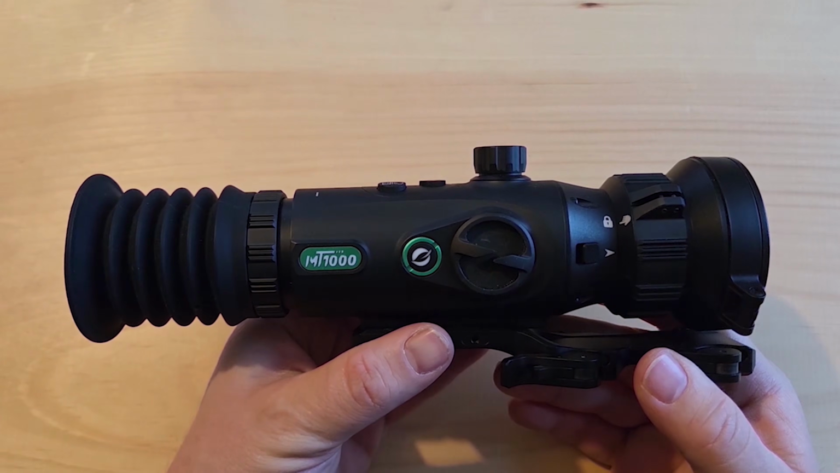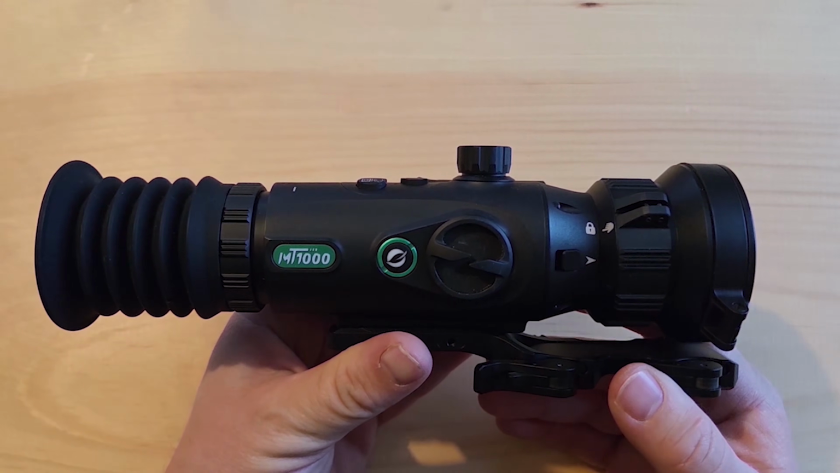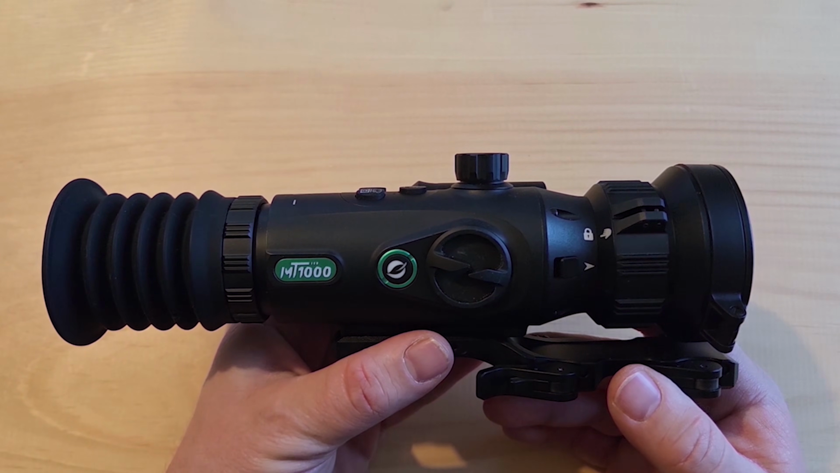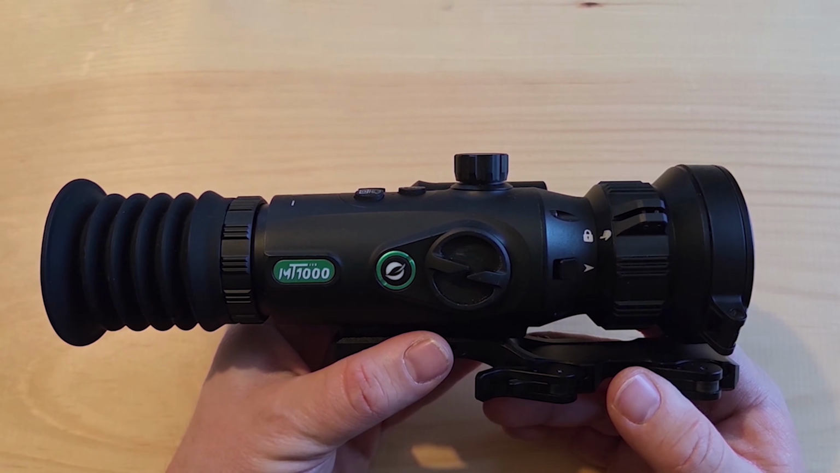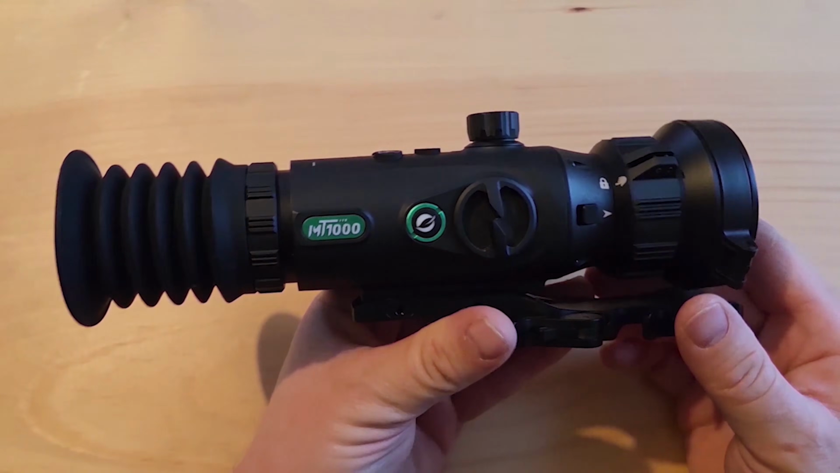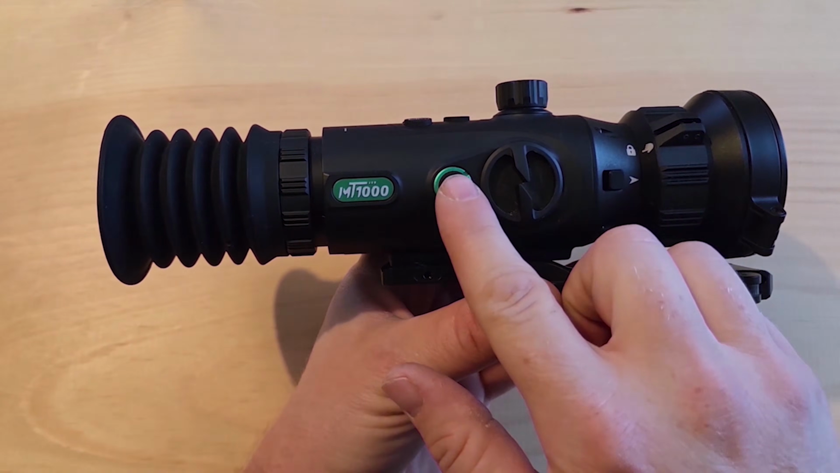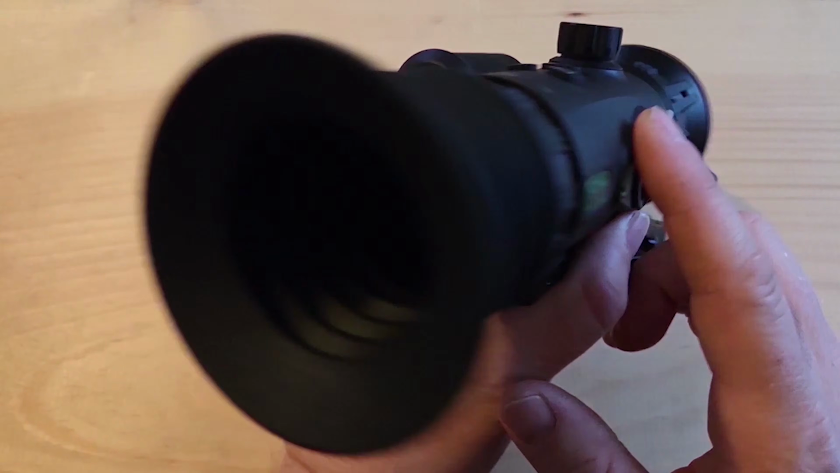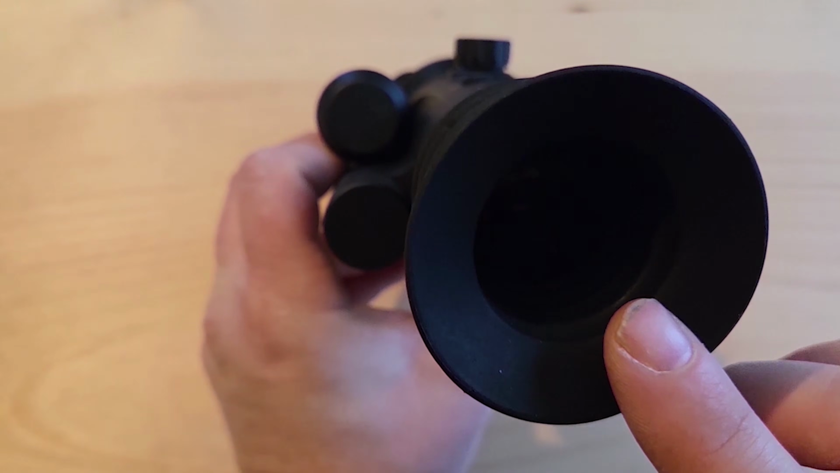Okay guys, here's a quick guide to the Oneleaf.ai MT1000. This is a thermal optic. This is going to be a quick guide, not necessarily a full-length tutorial on how everything works in here. This is pretty much something that just gets you up and running. So arguably the most important feature is the power on and off switch. You press and hold this for about 3 seconds until you see the display light up in the back.